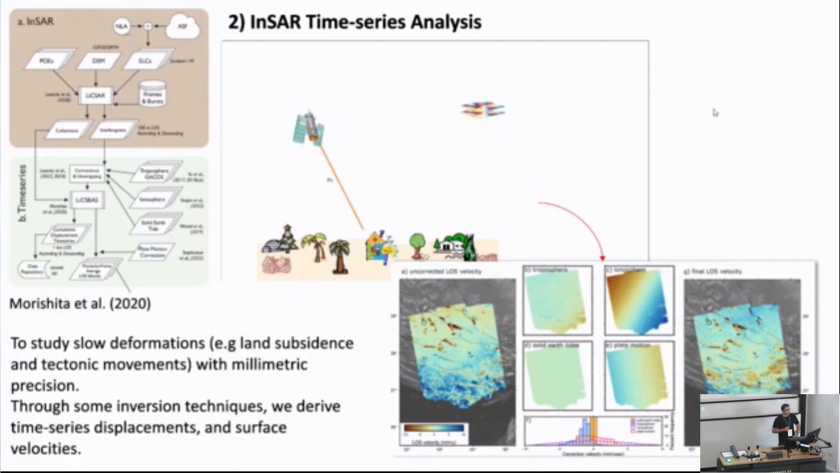The next step is the InSAR time series analysis. It is essential to do the time series analysis if you want to study slow deformation, such as land subsidence and tectonic movements, where the amount of displacement is on the order of millimeter per year. So we need hundreds of these phase measurements over time.